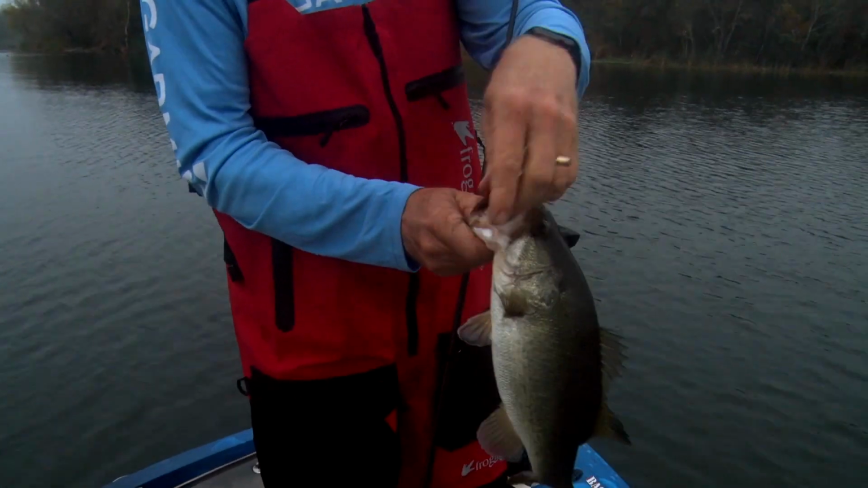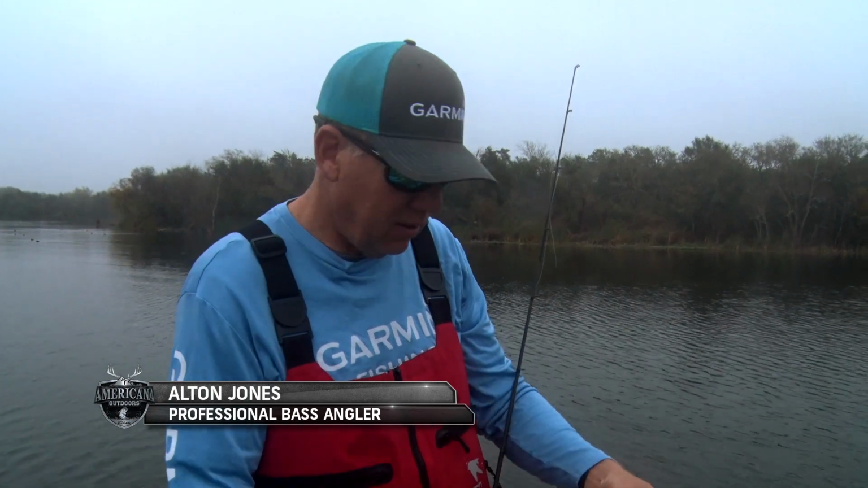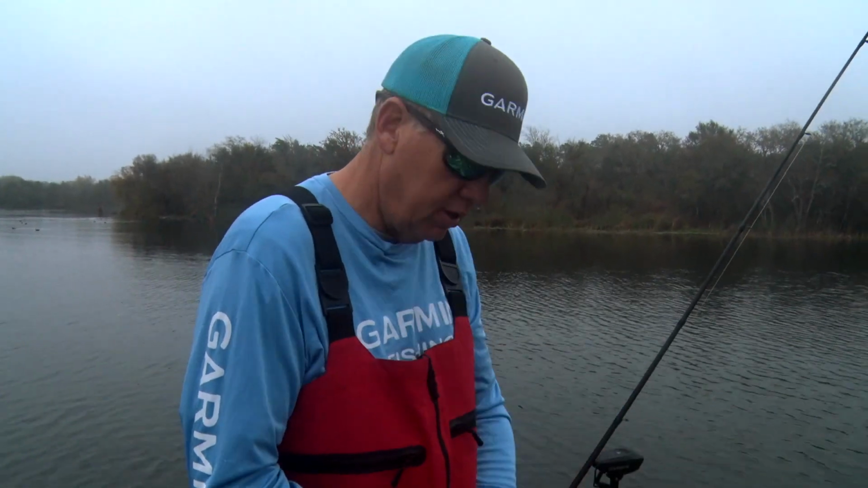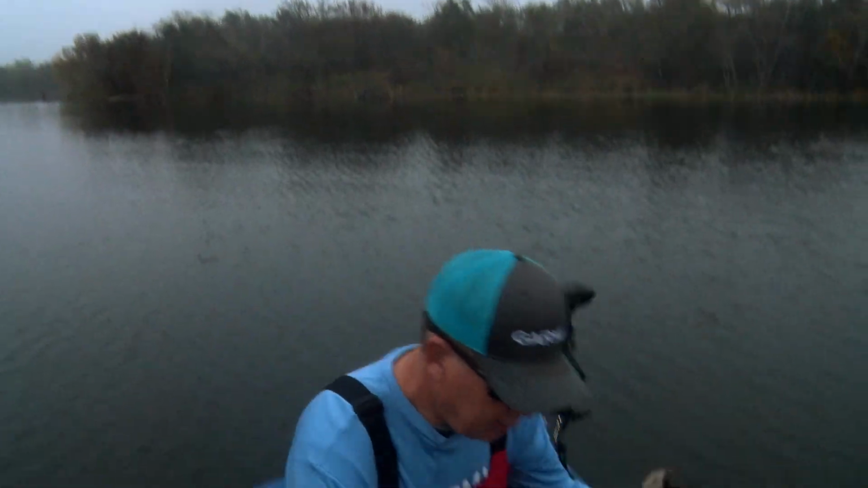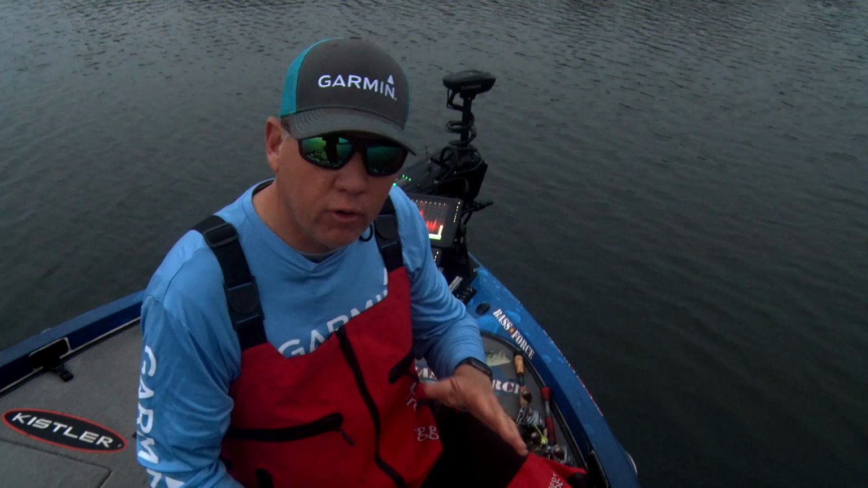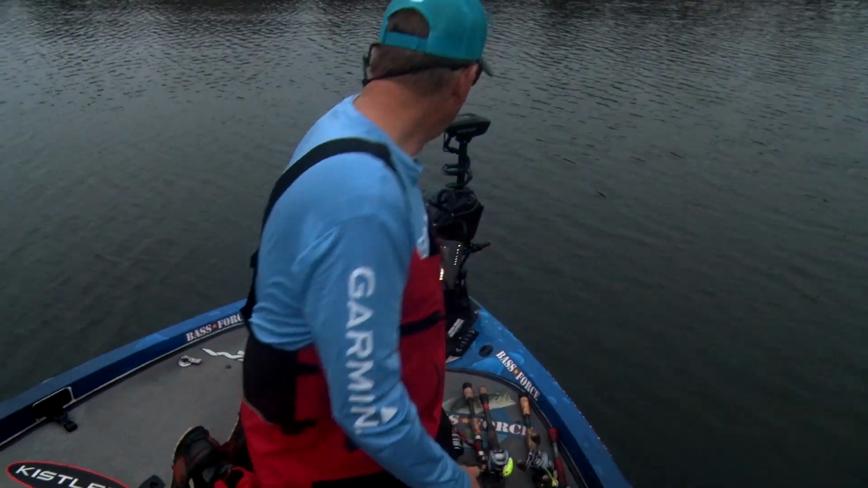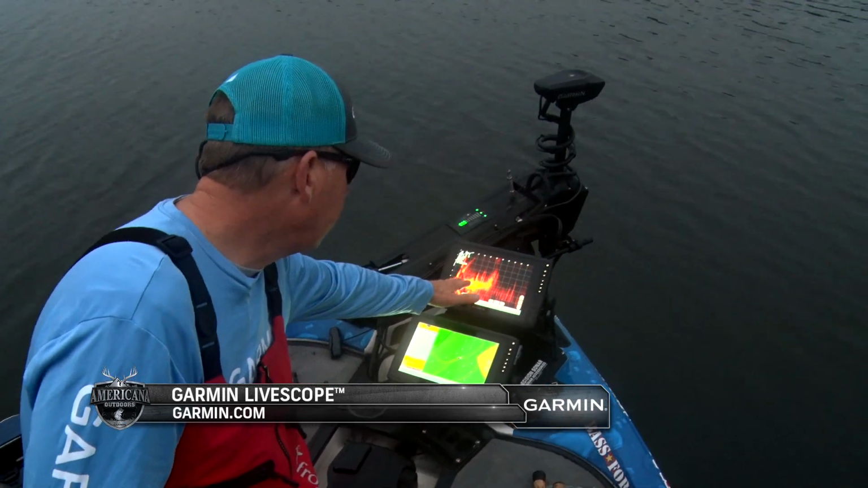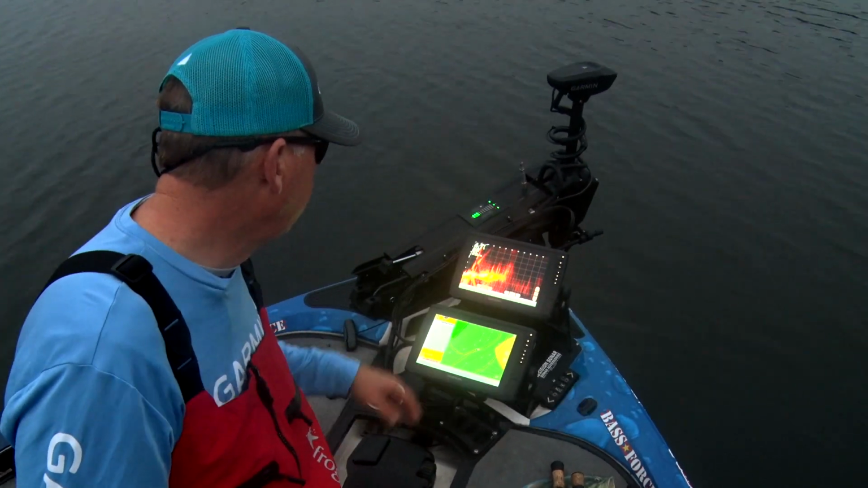You know, what I'm fishing here is the top of submerged grass, and people really think a Livescope is a deep water tactic, but it's not. It's something I use a lot in shallow water. Now I use it a little bit differently when I'm fishing shallow water. And if you look up here right now, for example, I can see out in front of my trolling motor. What I'm really looking for more than the fish in this shallow water is the vegetation.